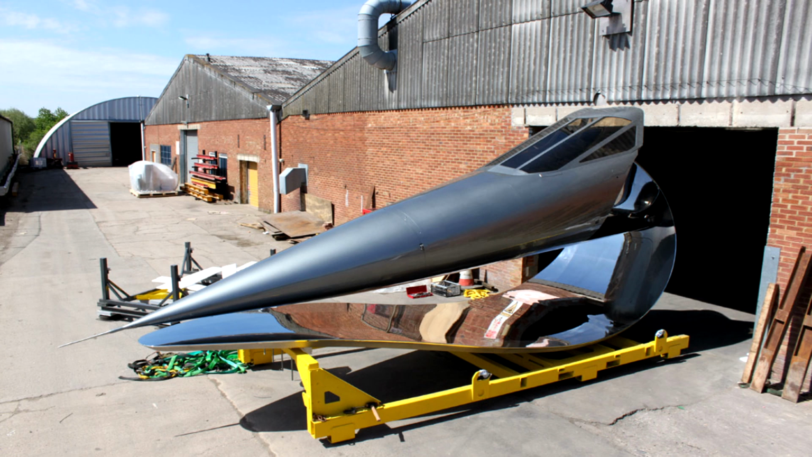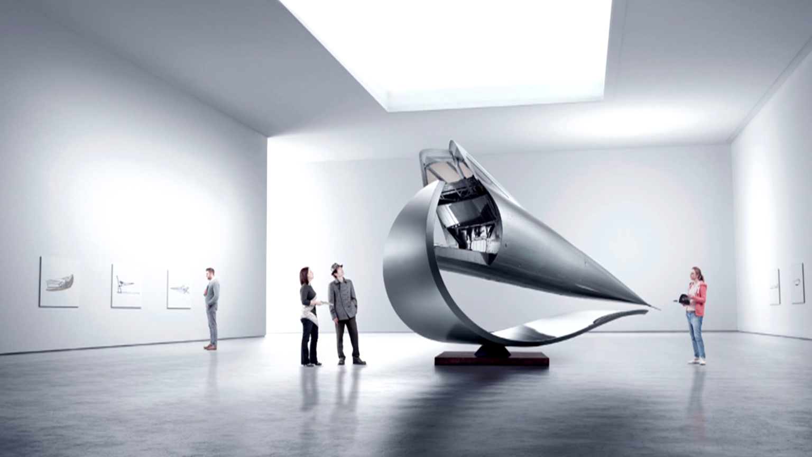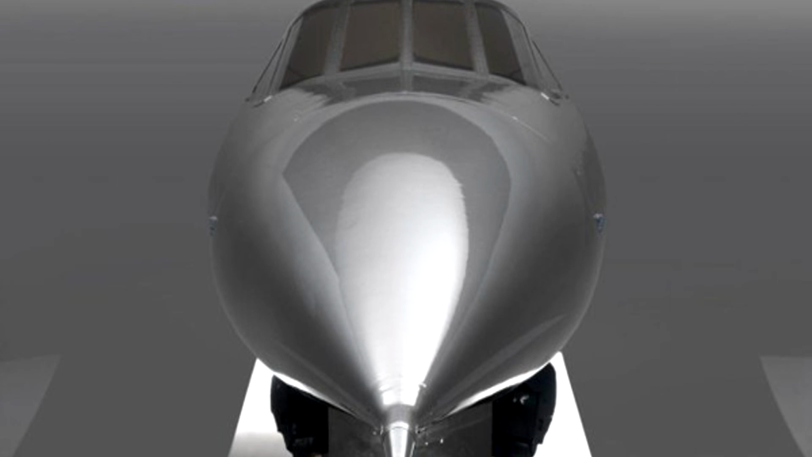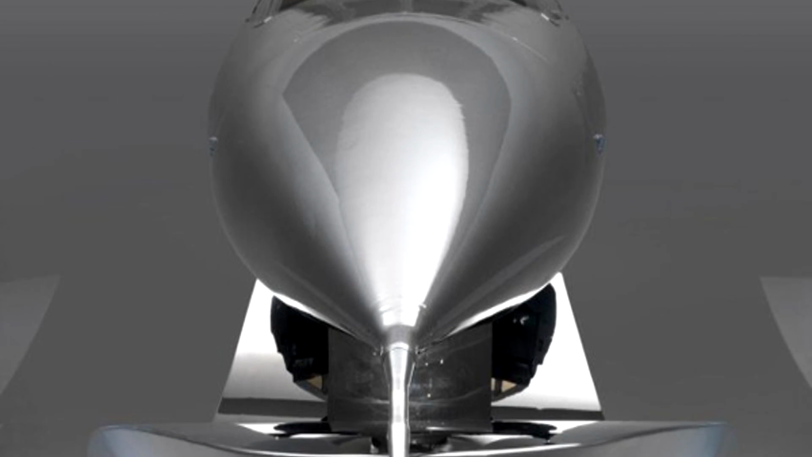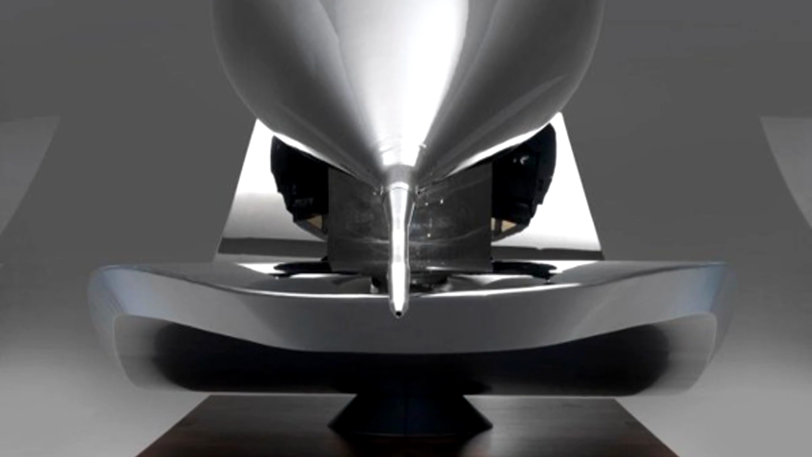Long story short, we bought one of the noses of Concorde, turned it into a lovely piece of art in a different world. This was a different Rob Gearing life. And it was outside Ascot, outside the Royal Albert Hall, but we mounted the whole Concorde nose on an Olympus engine bearing. To cover that bearing up, we put 2 clamshells around it. We didn't want nuts ruining the lovely lines of the Concorde.